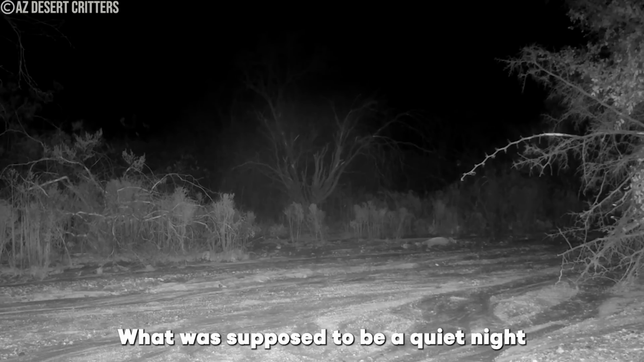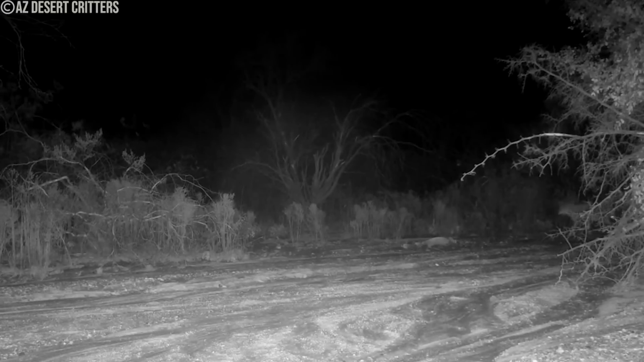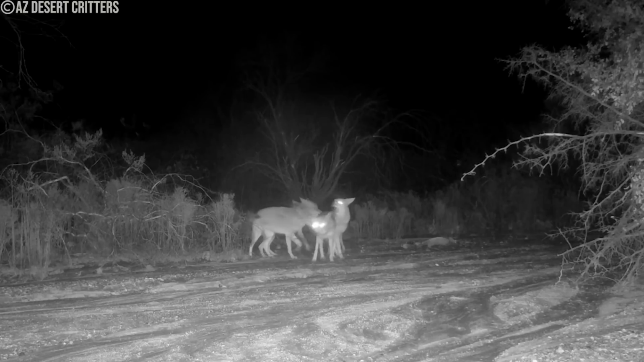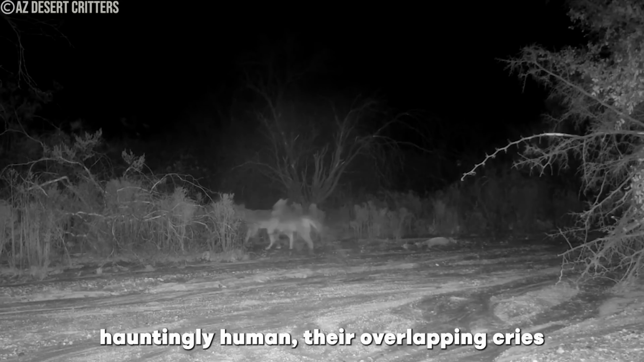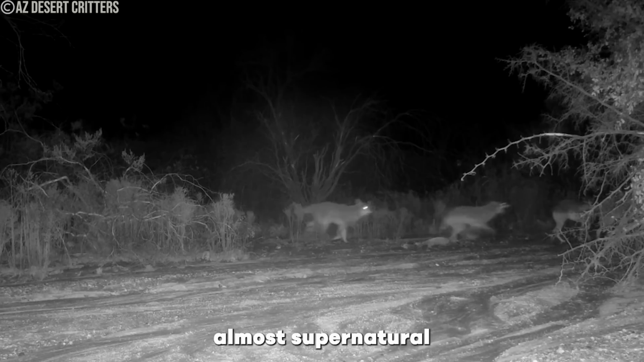What was supposed to be a quiet night in these grasslands suddenly gets interrupted after a trail camera captures this. Coyotes howling in groups can sound hauntingly human, their overlapping cries echoing through the night and creating a chilling, almost supernatural atmosphere in the dark.